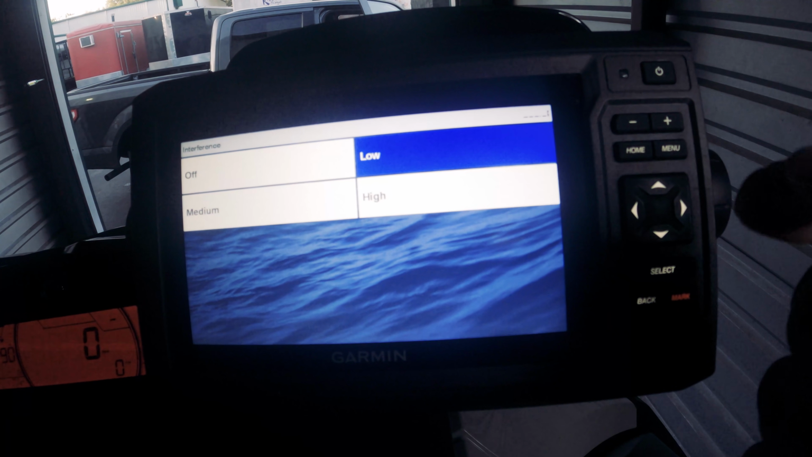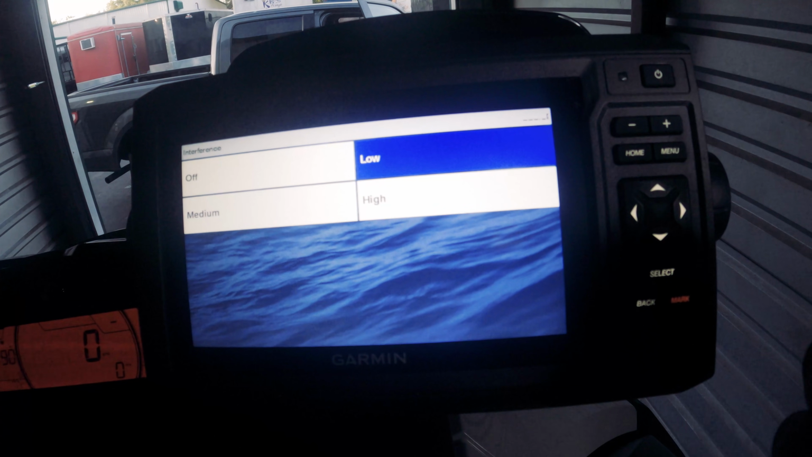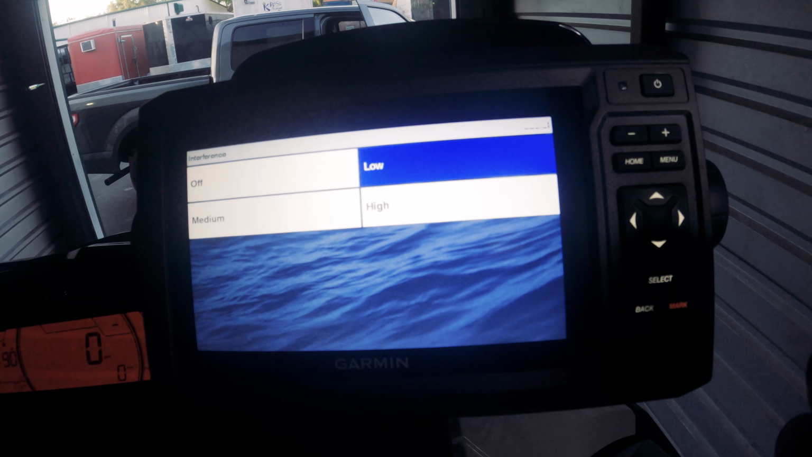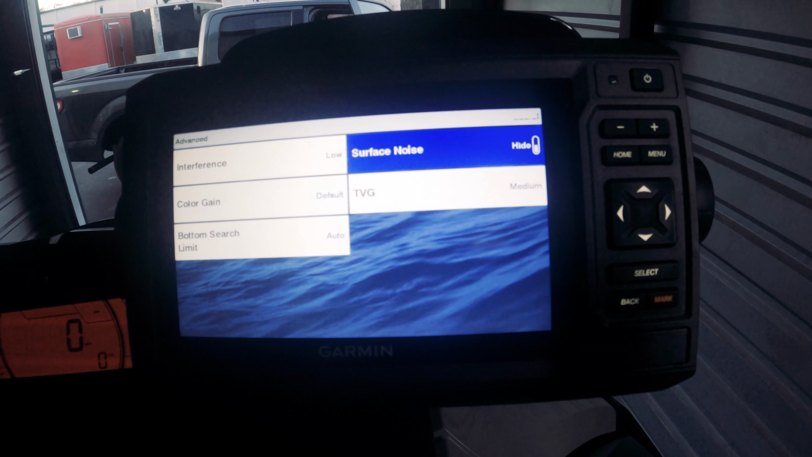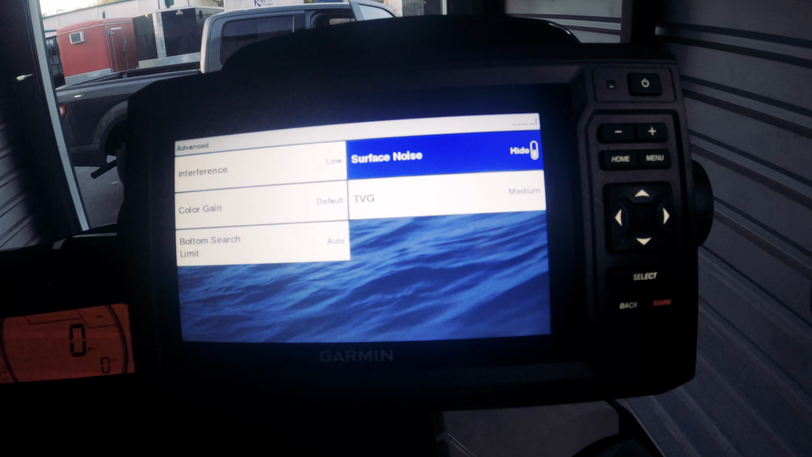But if you're wanting to troll and you want to see if you're passing by a pod of kingfish, tuna, dolphin, any of that sort, then you can probably kick it up to medium, but high I think would be way too much.